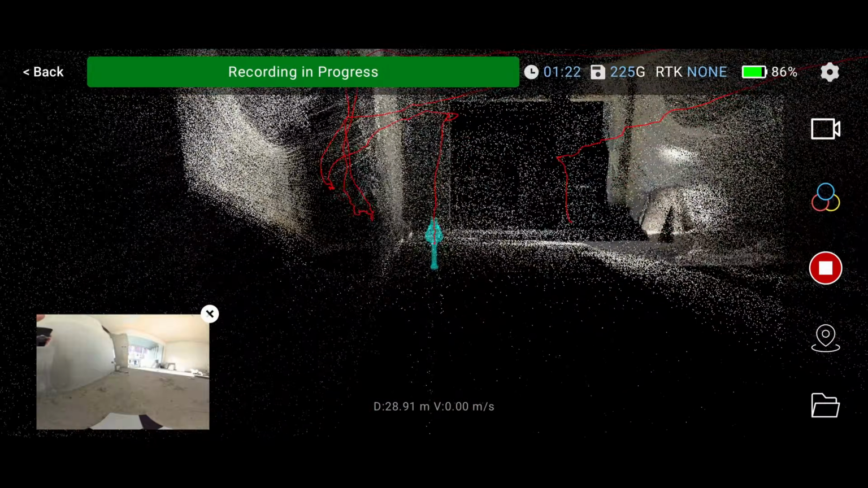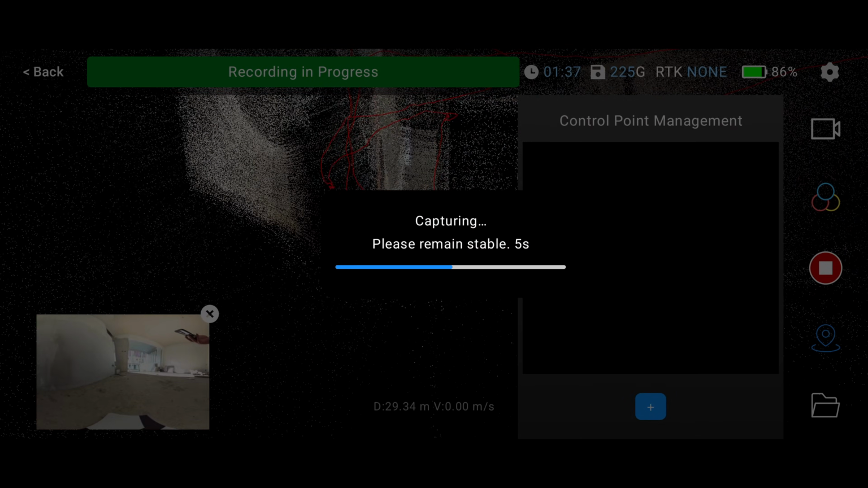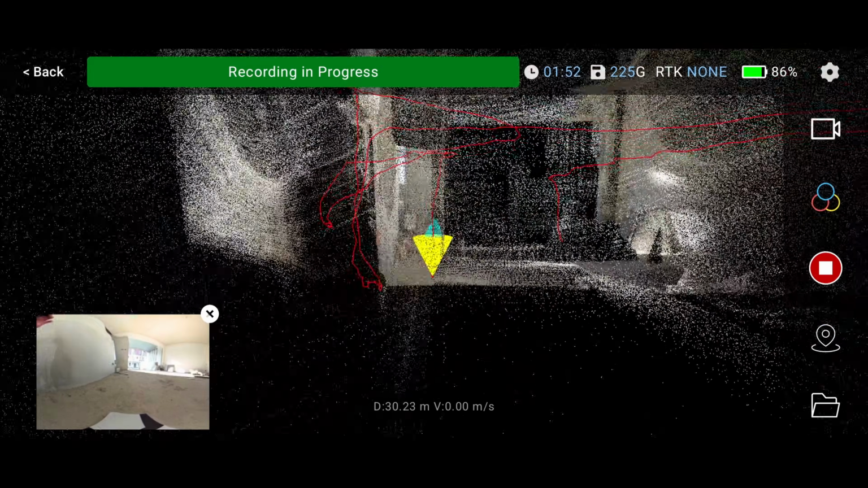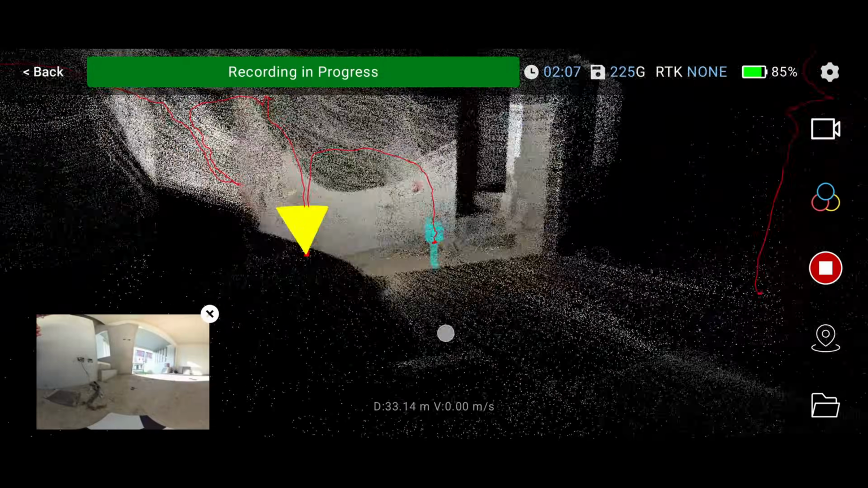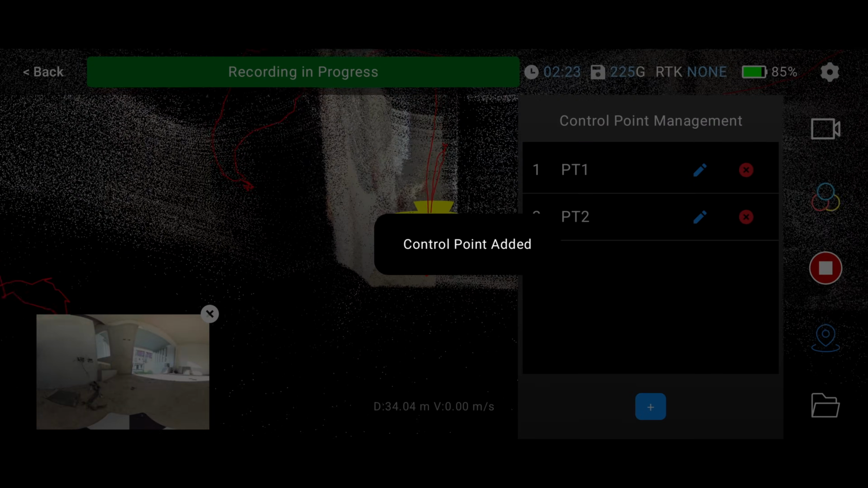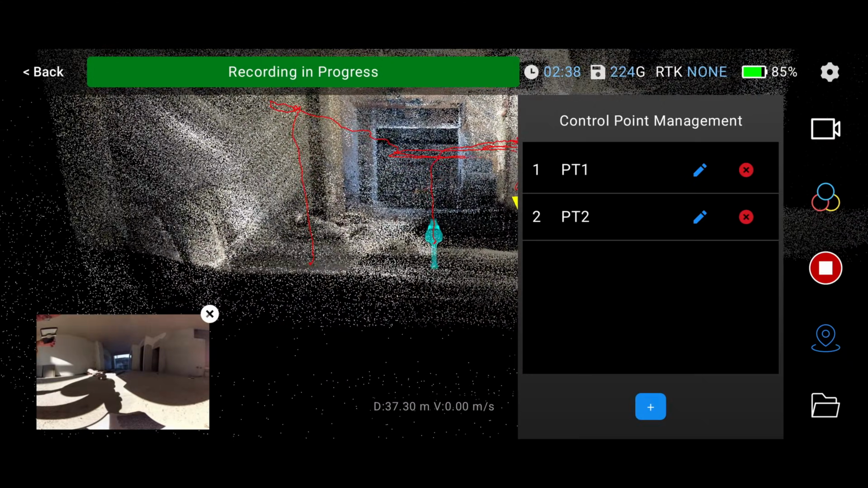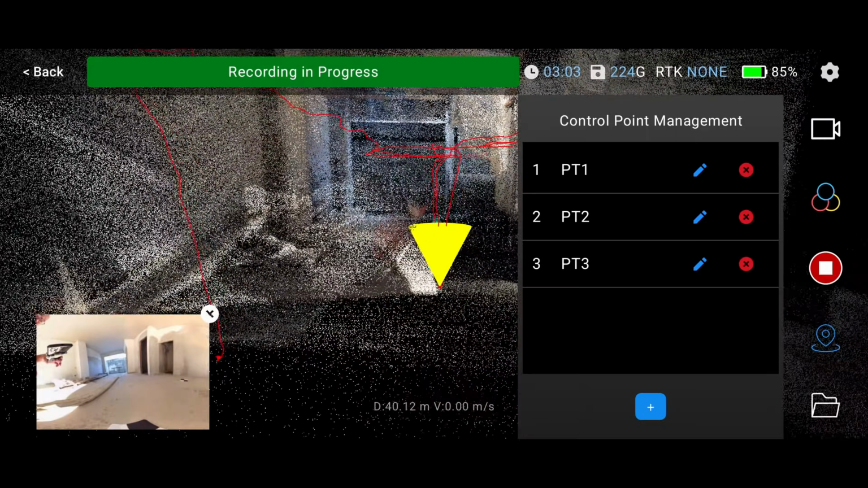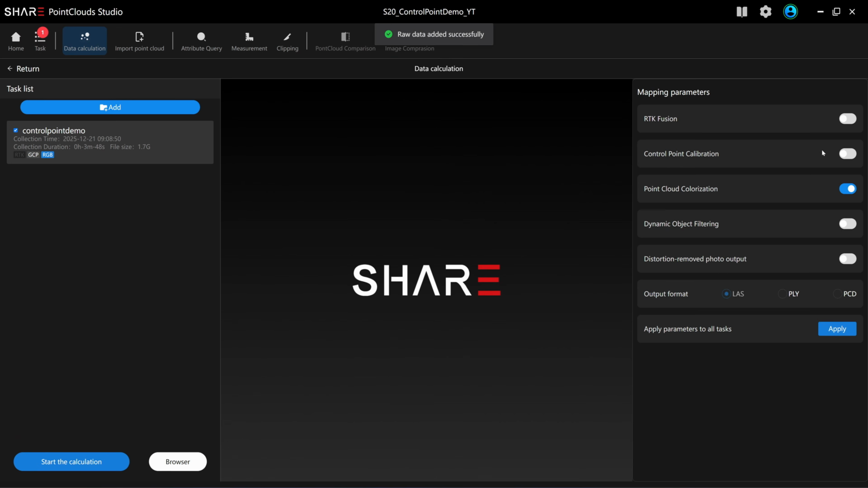Okay, now I'm placing the scanner on the board and clicking on the control point function. It's going to take about 10 seconds to collect 1 point, and you will need at least 4 points to make a control point calibration. Okay, now I'm going to click on control point calibration.